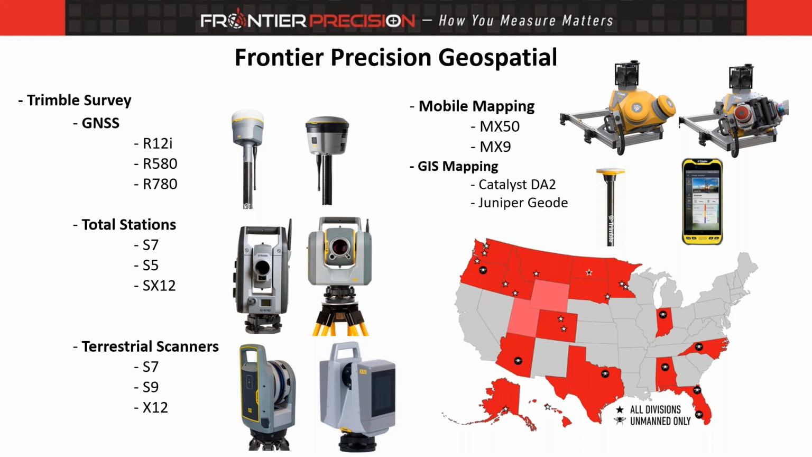As you can see, we have a lot of coverage in the US for different products. From the map here, our geospatial footprint involves 11 states. And then I'll turn it over to Wyatt here, who will be representing the unmanned team as they go through this presentation as well.